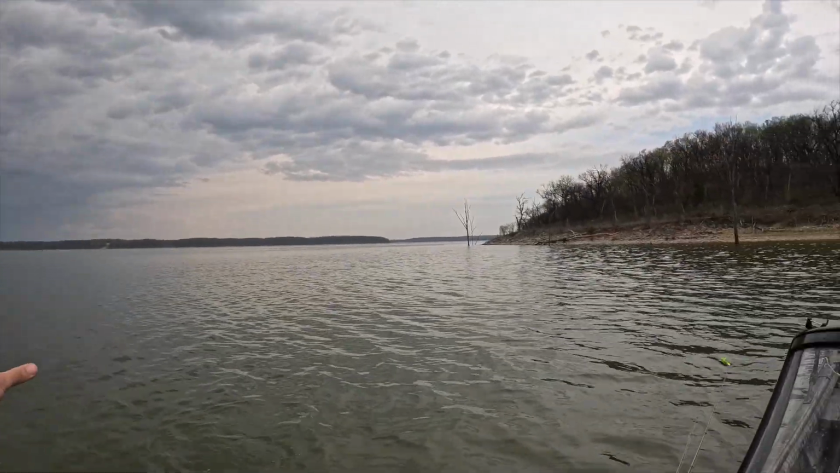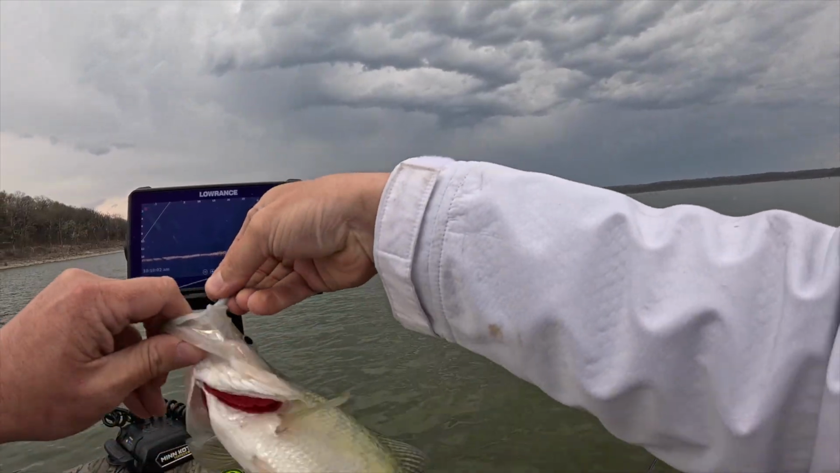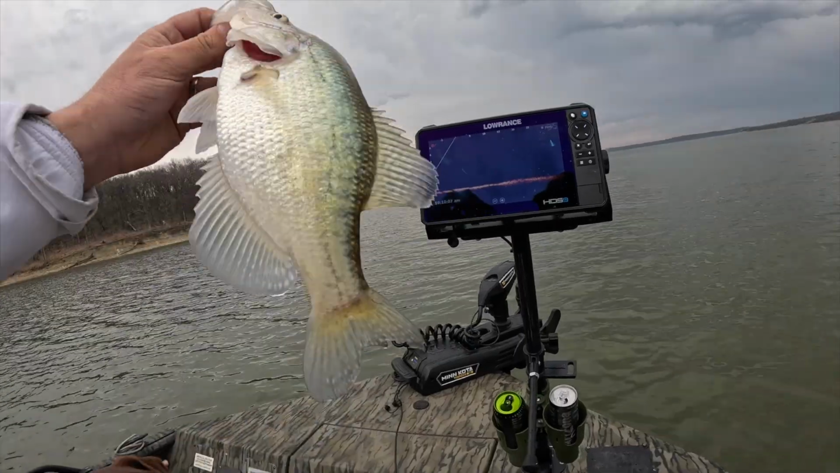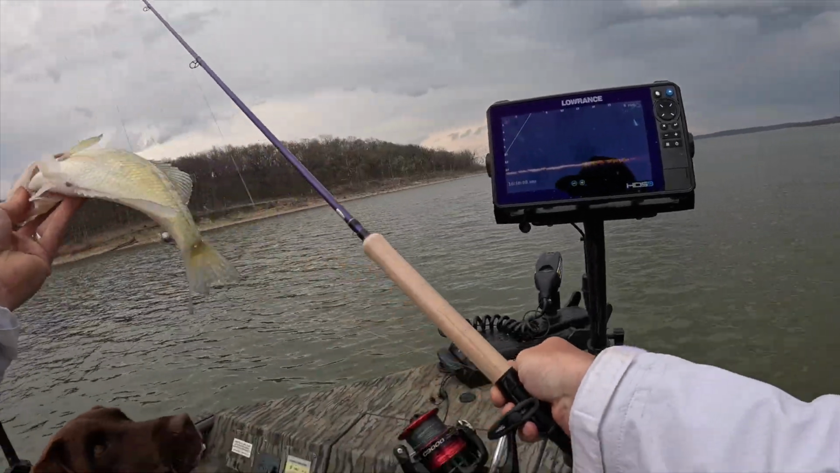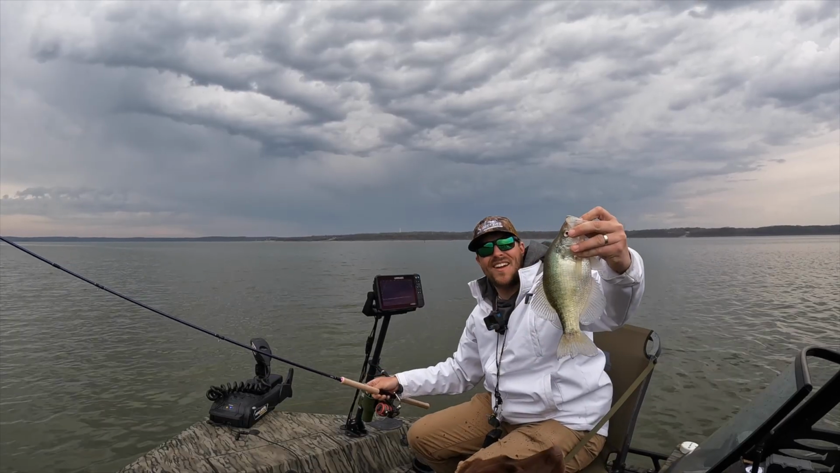It's a great one. Oh, he knocked slack into the line. I didn't even know he had it until he started swimming off with it. I could watch him on the live scope. That's a great eater too. So that makes three eaters. Not too shabby. We'll take that.